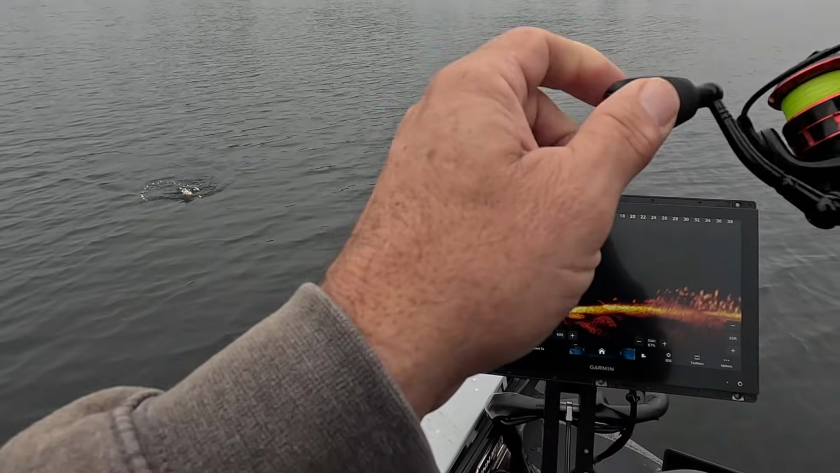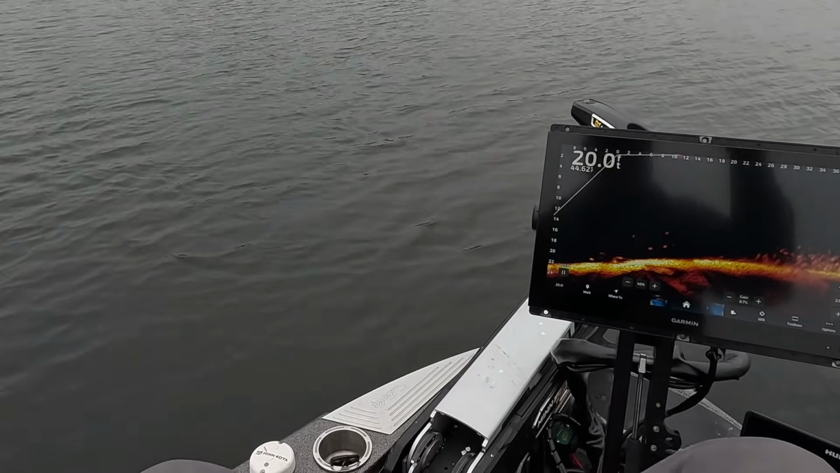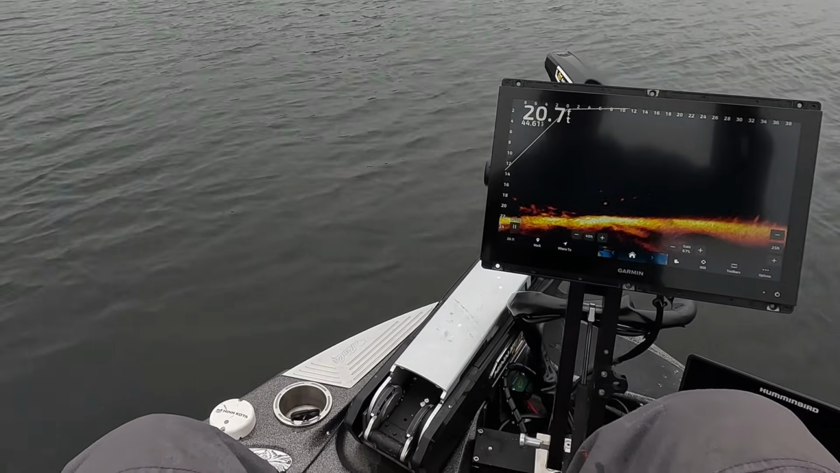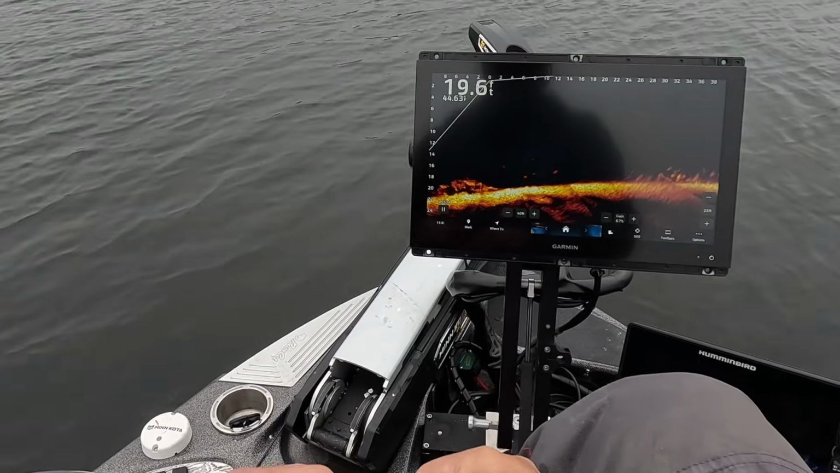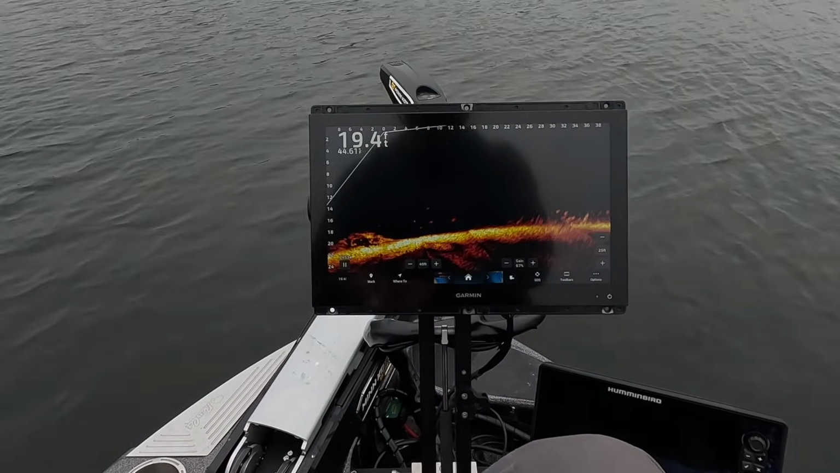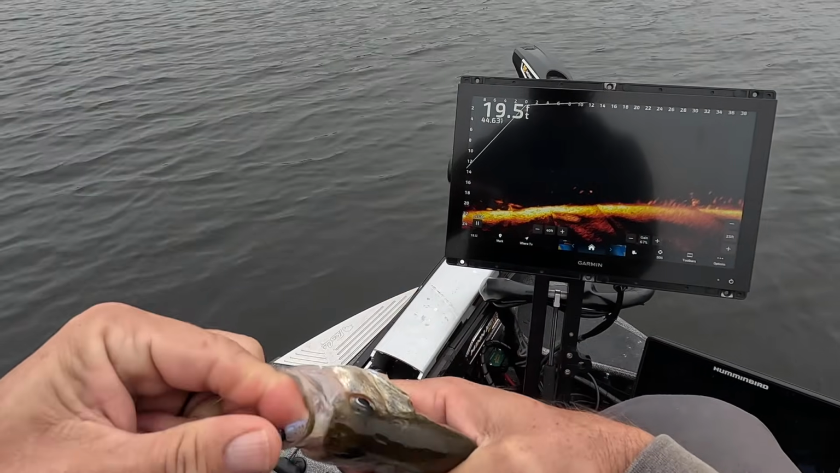There we go. All right, so that gives you a good example of staying back. Another moving jig. A jig with movement, guys. Maybe not the biggest fish there, but we got one. And that's part of the challenge, just getting them in the boat.